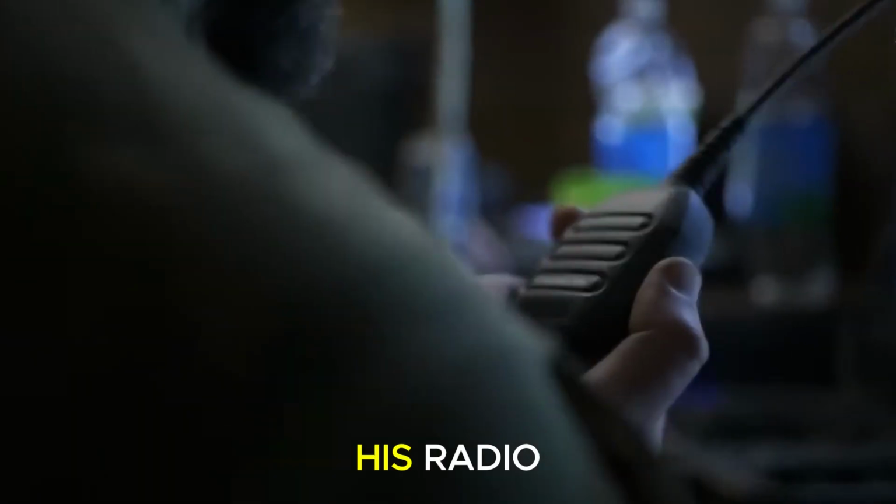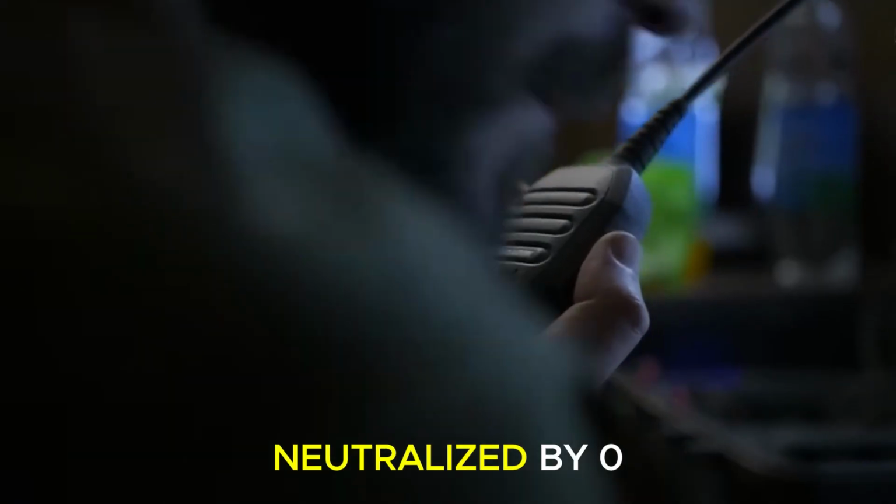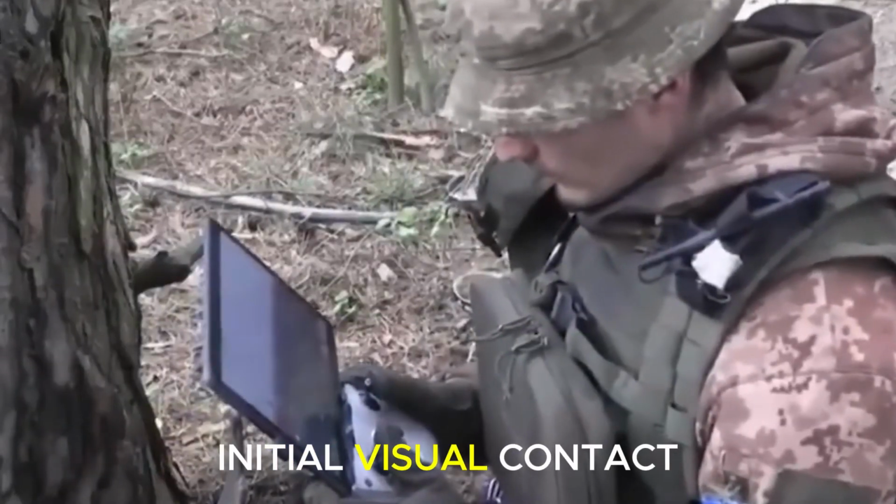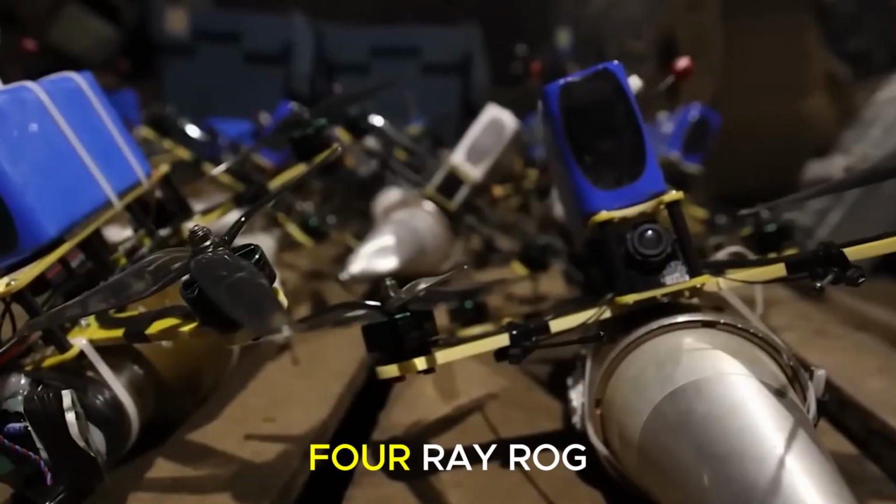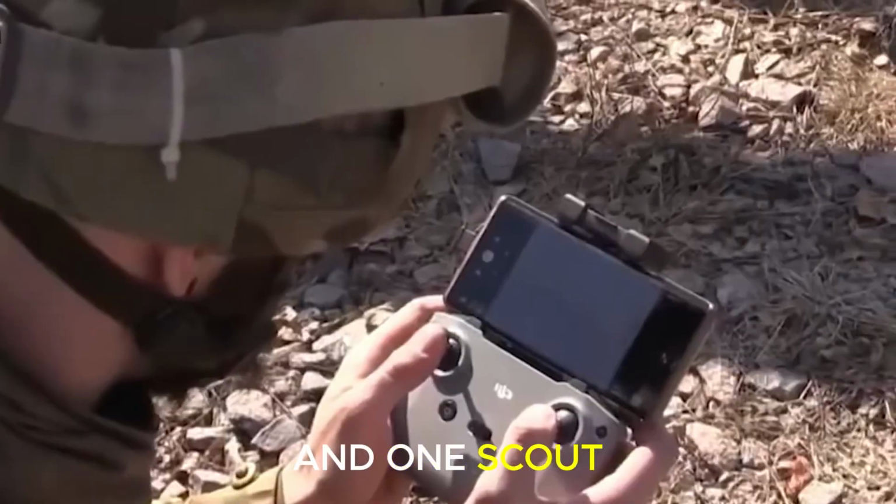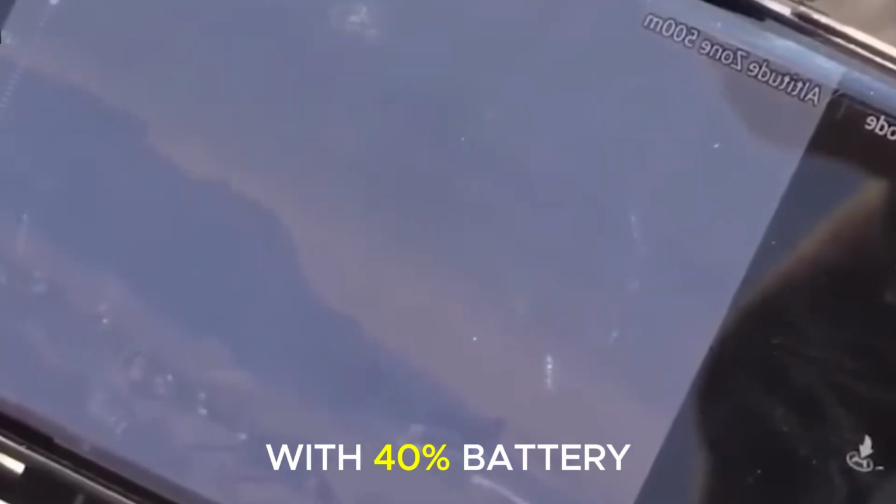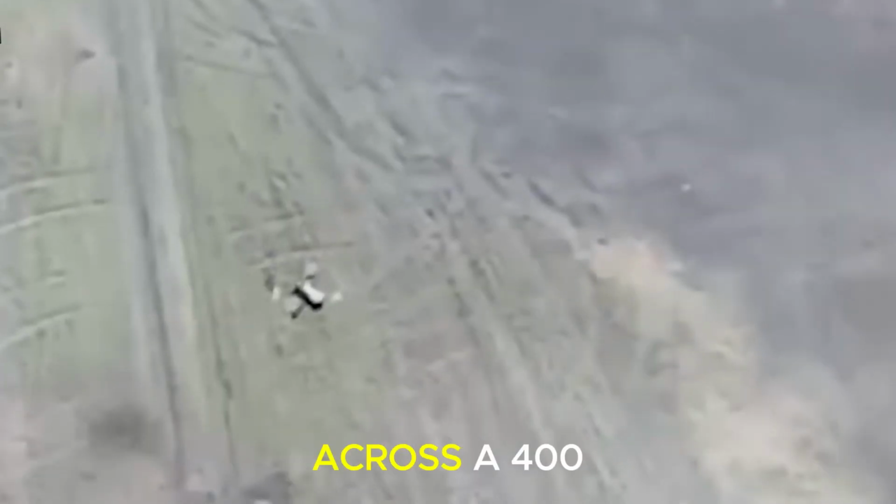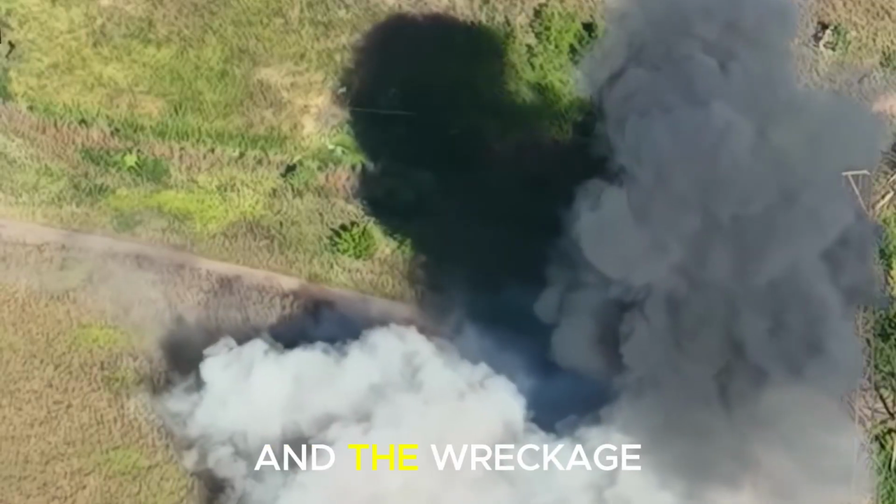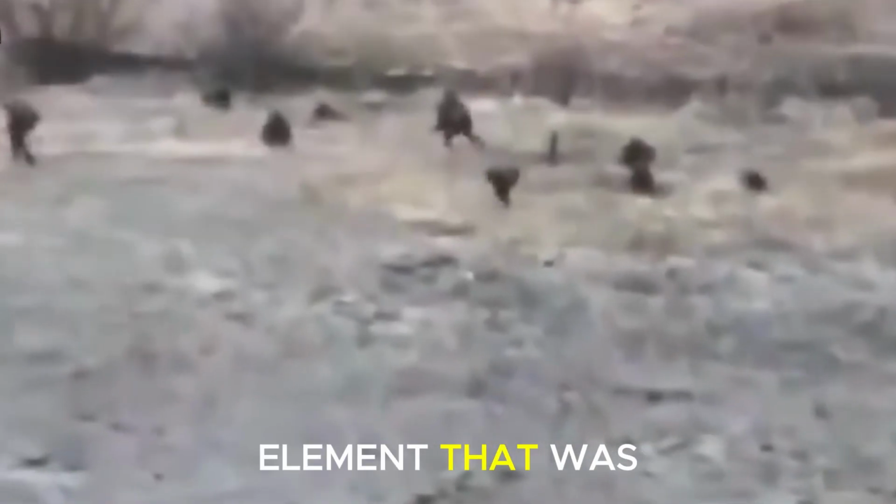The spotter keyed his radio: mission accomplished, column neutralized. By 06:05, the action ended. 18 minutes from initial visual contact to the final kill. 4 Ryrog-10s, minimal artillery fire and 1 scout drone, still holding station at 280 meters with 40% battery. Below, across a 400-meter kill zone, lay a burning trailer, a shattered quad, and the wreckage of an assault element that was 20 strong just 10 minutes ago.